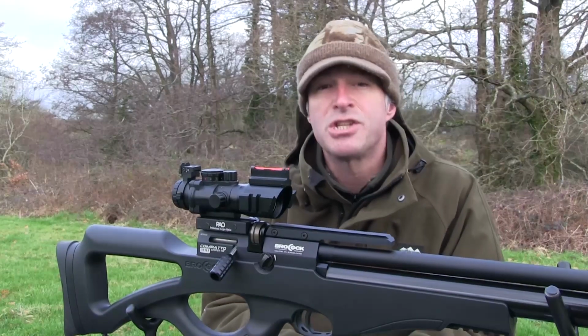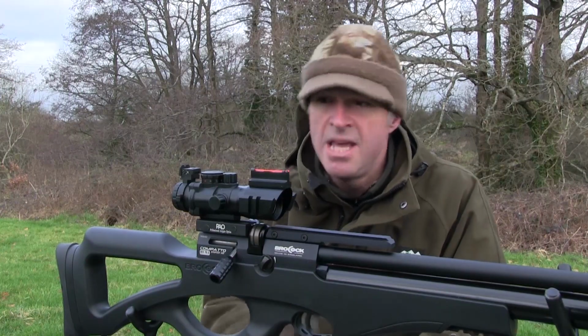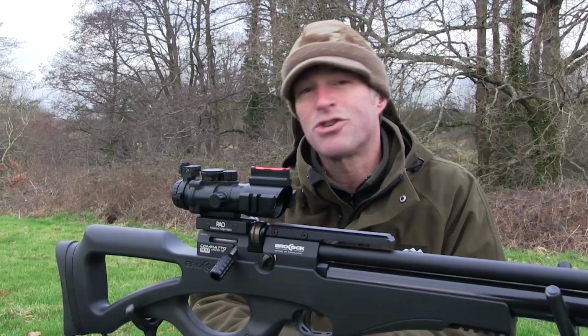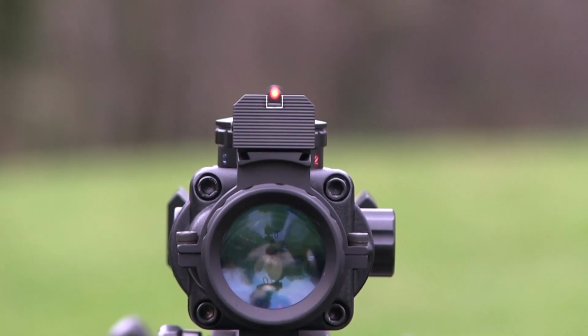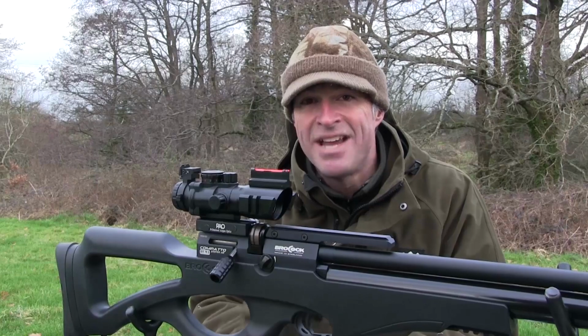This scope features some very handy extras, including accessory rails on either side which could prove extremely useful if you want to fit a lamp or laser. And that's not all. This optic even features an integral set of open sights which make for fast target acquisition at close range. Discreetly incorporated into the main body of the scope, the open sights feature a bright fibre optic front element and a rear notch element which is adjustable for windage and elevation.